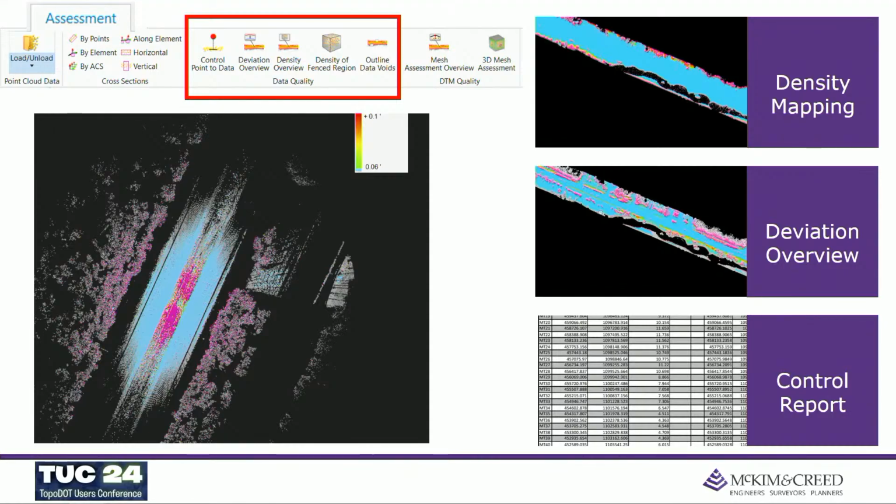Many things could be the factor that couldn't be resolved through the POSPac process or the initial SBET process. So those areas we would go back through and use, in this case, our Riegl software, and make those adjustments to smooth out those areas of GPS inconsistency.